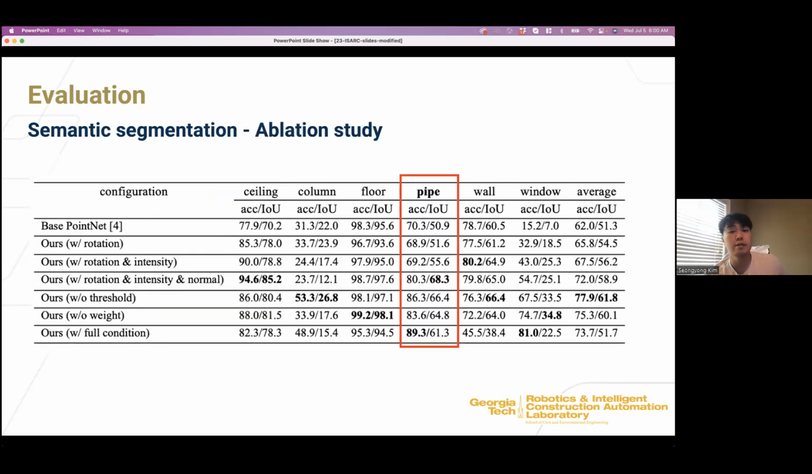Here is the evaluation table and our evaluation studies. Starting from the basic PointNet, we added our proposed additional conditions. We can see that after applying the rotation, the LiDAR intensity, and the normal vector, we get almost 89% accuracy in the piping system.